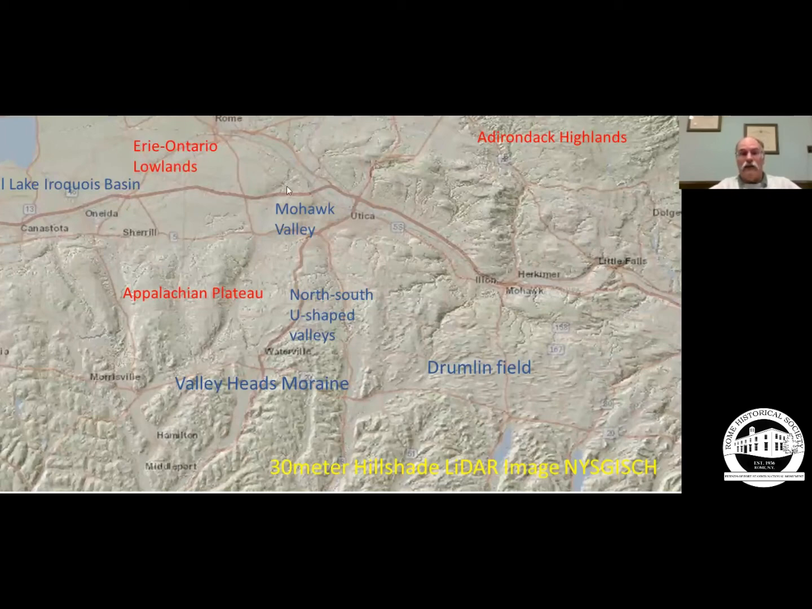Here's Route 5. Here's the thruway coming up along through here and zipping down to the south side of Oneida Lake. Rome right here. Rome is on the Erie, Ontario lowlands. We're at a point where three major landforms meet. Erie, Ontario lowlands right here, the Adirondack highlands to the north, and the Appalachian Plateau to the south.